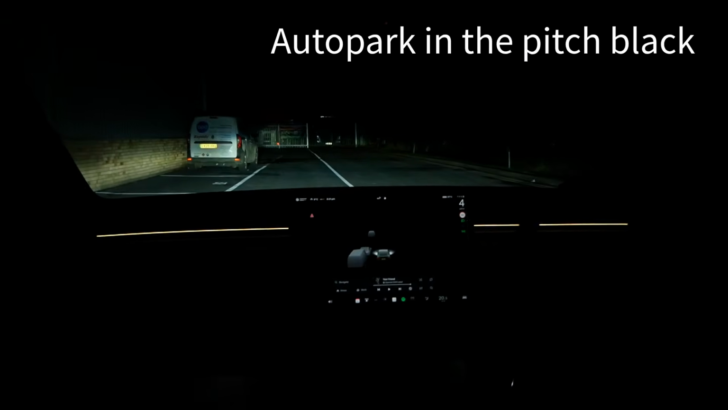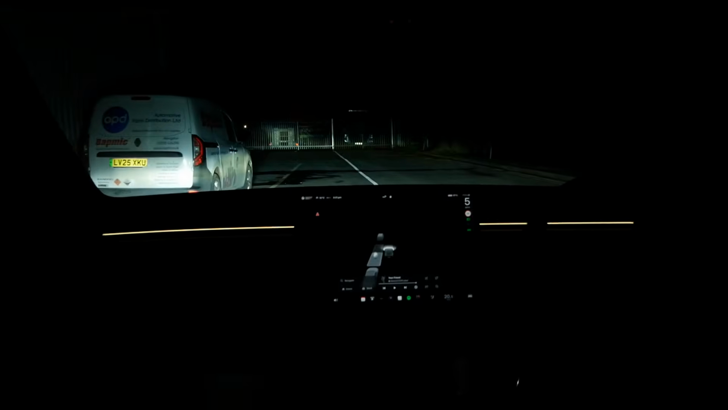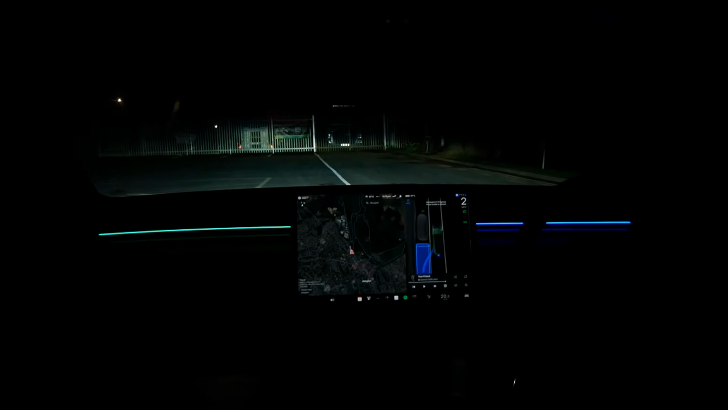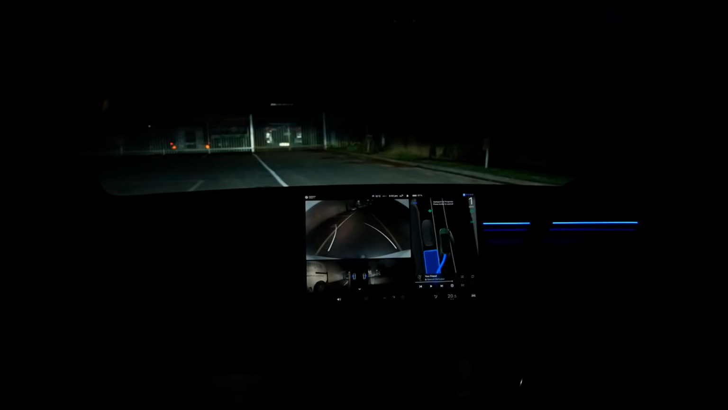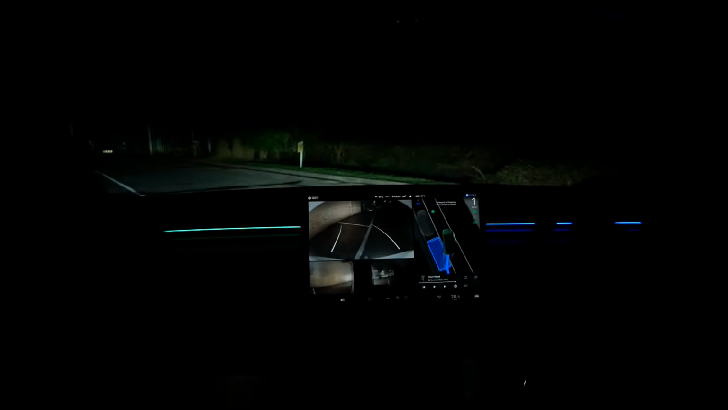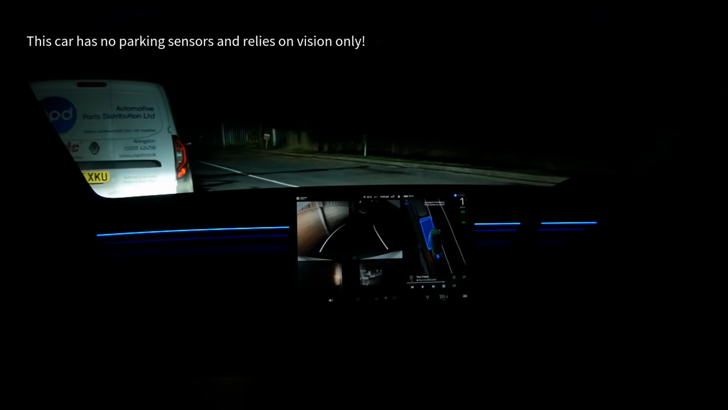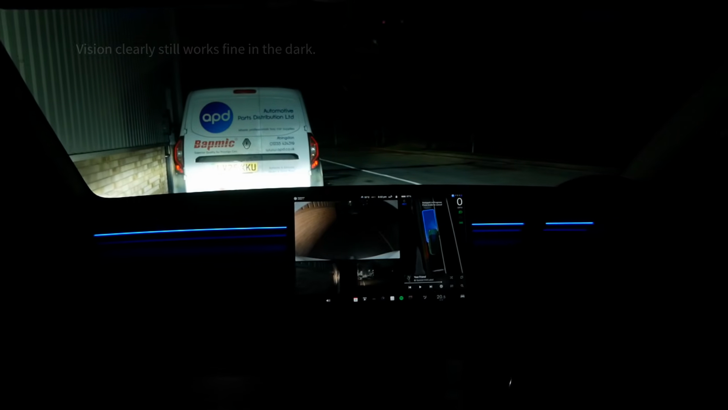So I found some spaces here outside of this industrial unit and it's not lit. So let's select that one there and say park. So this is right against the side of the industrial unit and they're very narrow bays as well, so just got to hope it doesn't hit the wall. Fortunately there's 2 bays here, so it's got lots of length to use there.